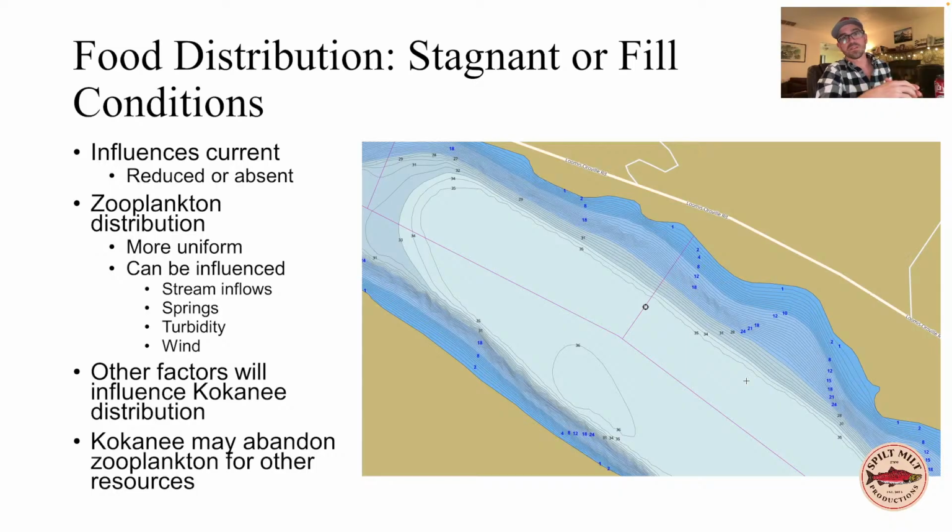Wind can play a really significant factor on distribution of food resources. Generally, you're going to get more zooplankton concentration on the windward side of the lake. Or the biological factors of kokanee themselves, that is their need for certain temperatures and dissolved oxygen, are going to play a much greater role here.